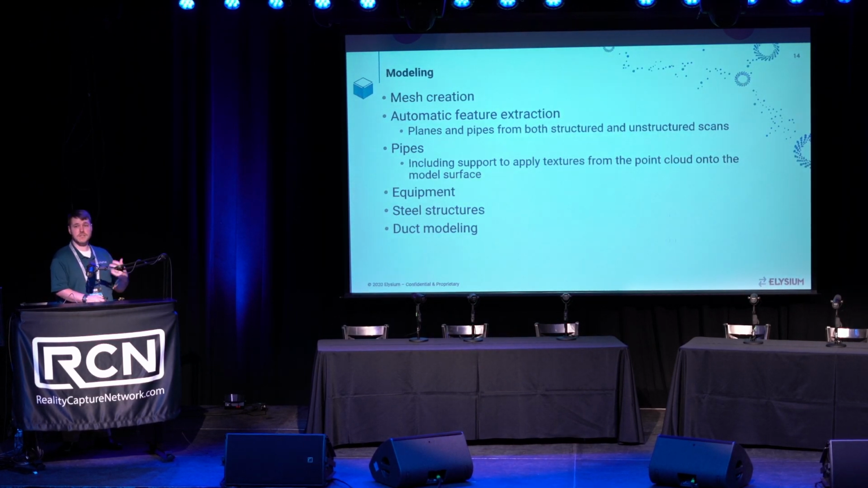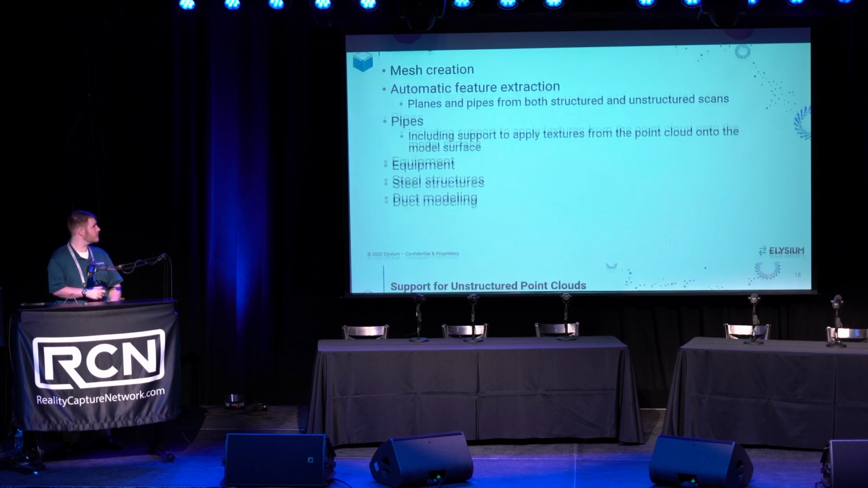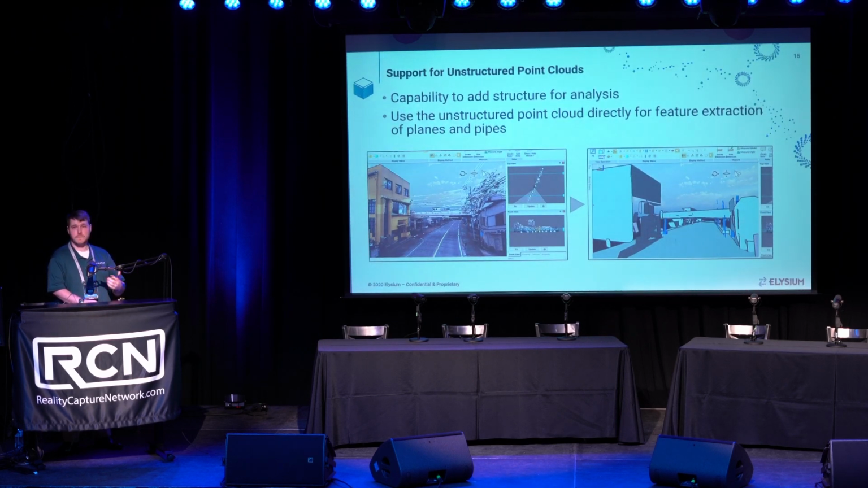Up next, various forms of modeling within the point cloud. So being able to take that point cloud, turn it into a usable mesh, or even a 3D solid model as required for your downstream workflows. We also offer support for unstructured point cloud formats.